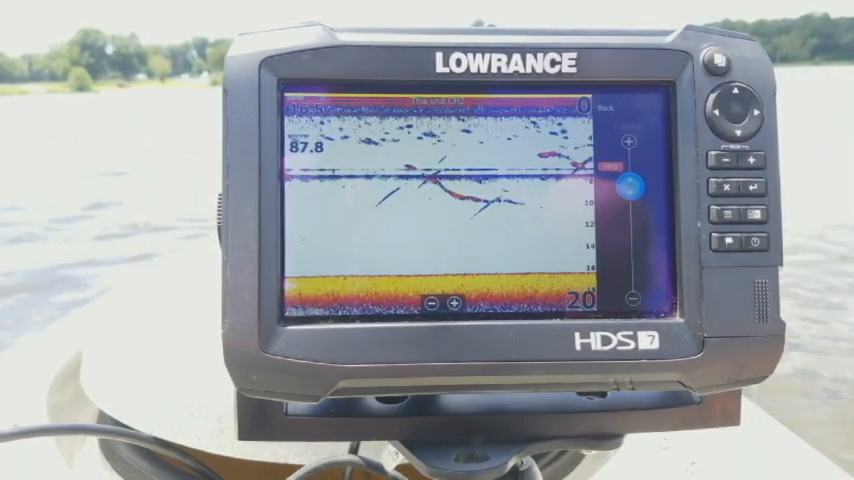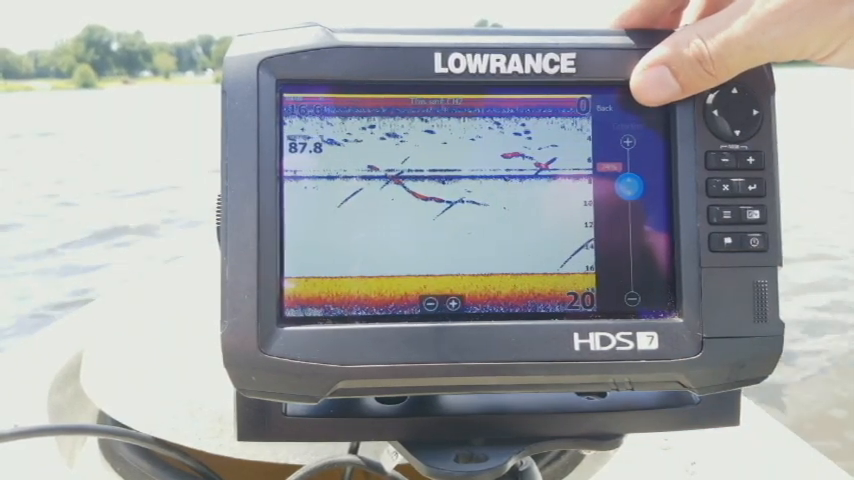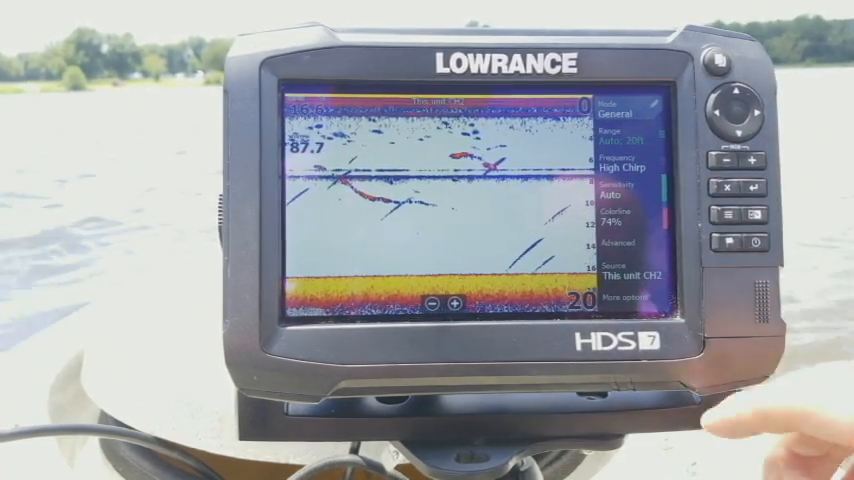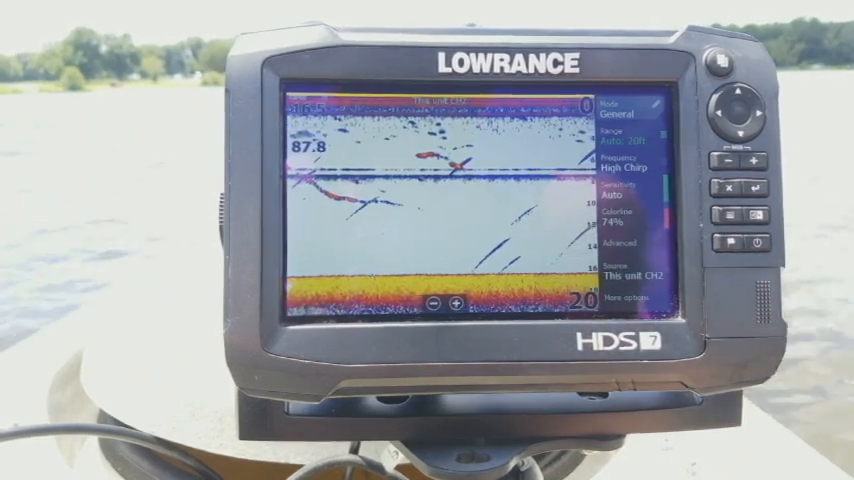Gives you a nice blend of all of the different color spectrums on here. But again, like I said, that's just kind of a personal preference thing. Let's go back. Now we have our advanced, which will take us into the next option settings. So we'll go to more options. Before I do that, I'll explain the source.